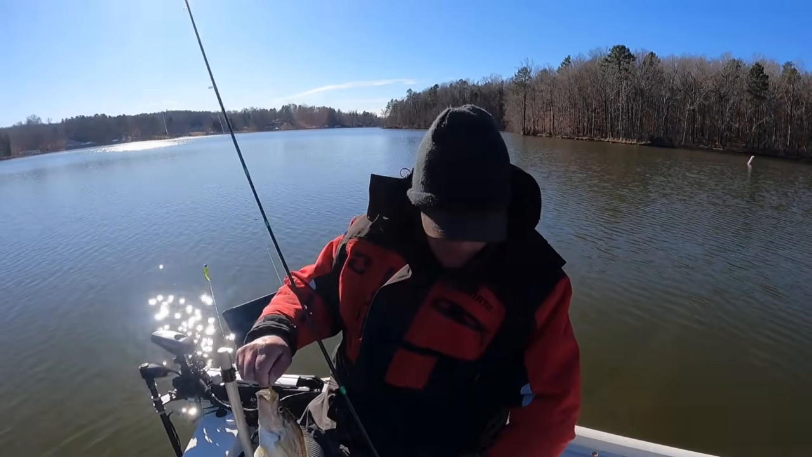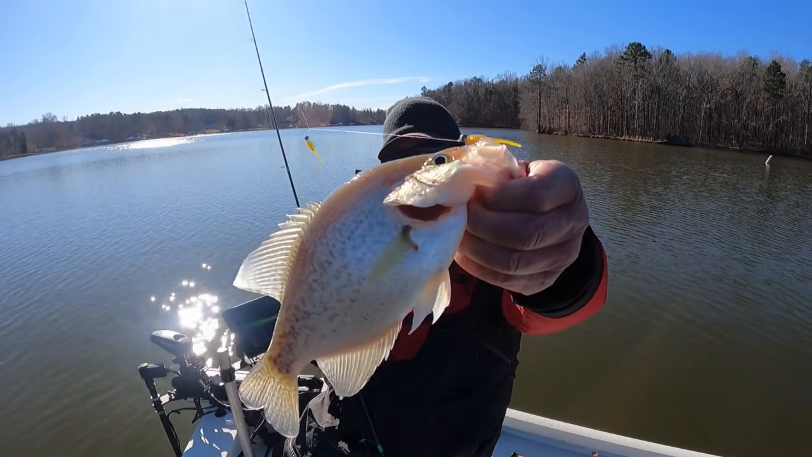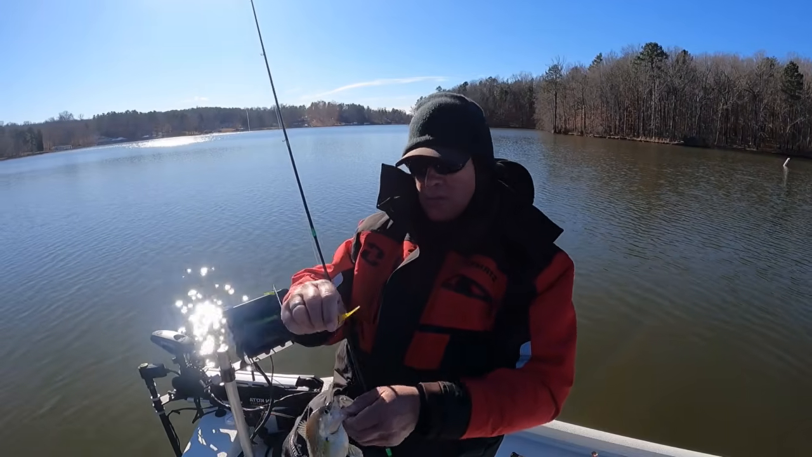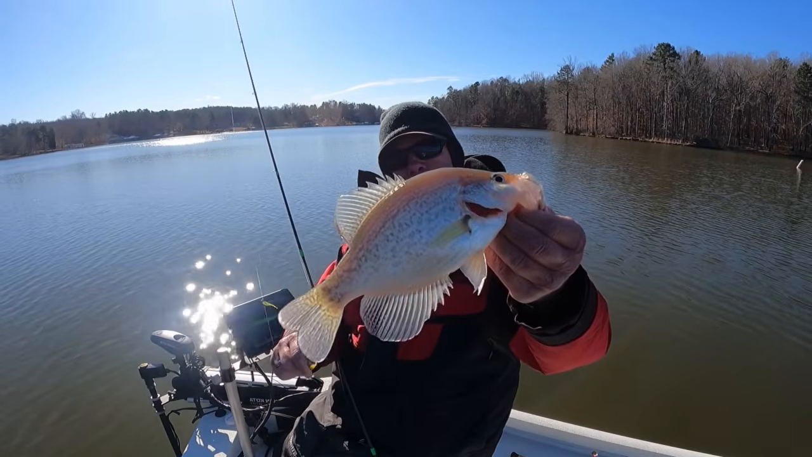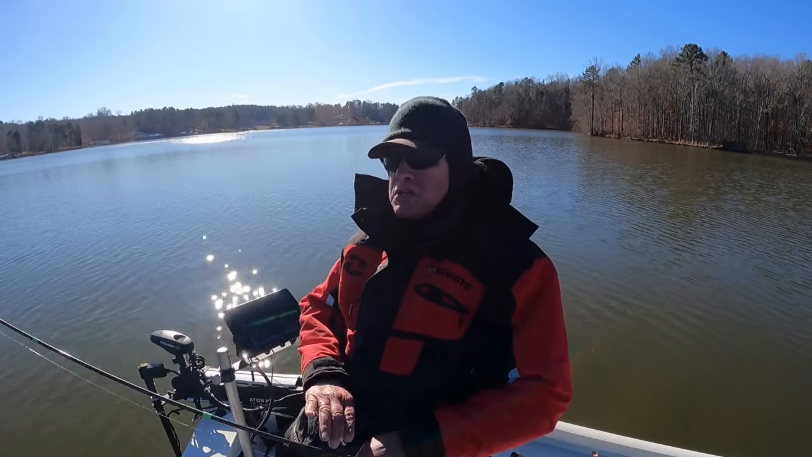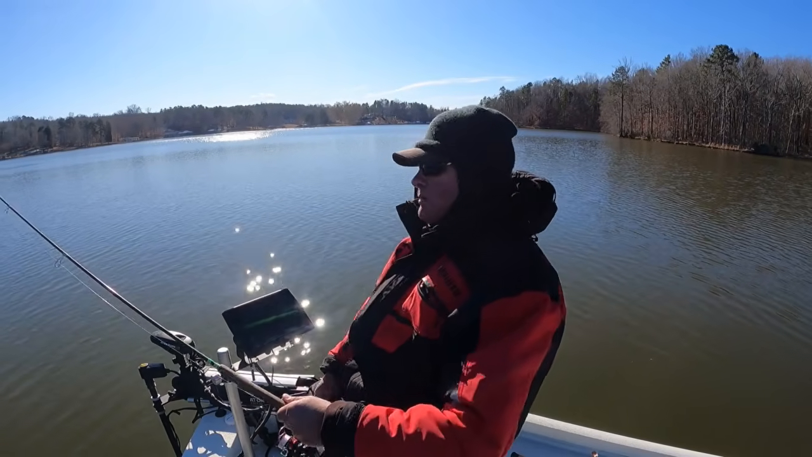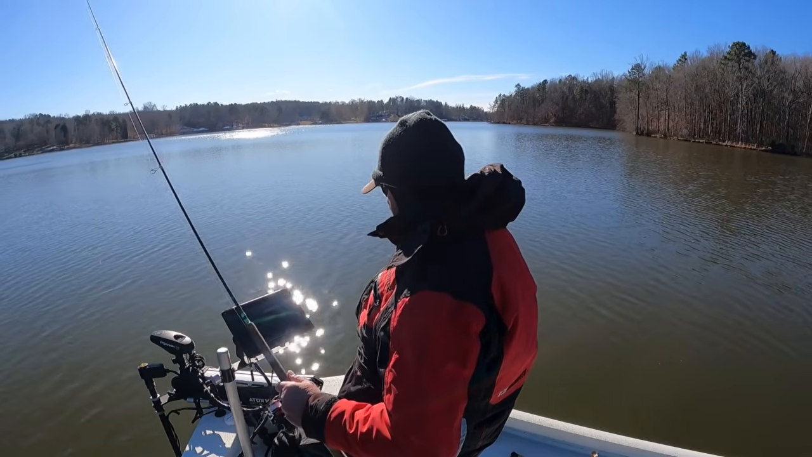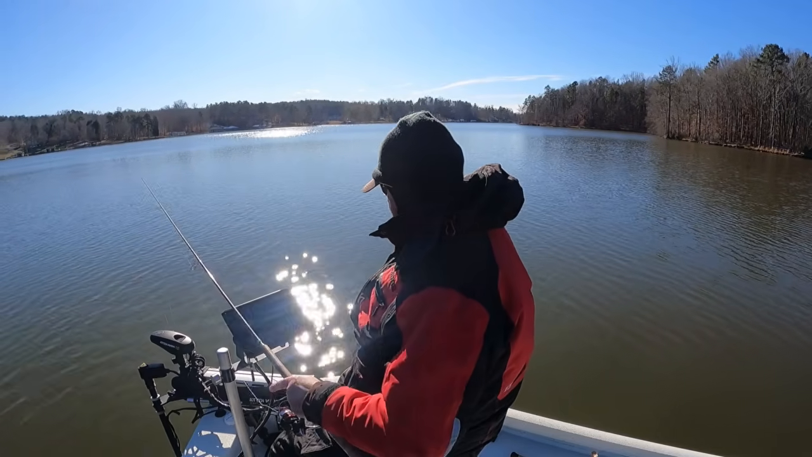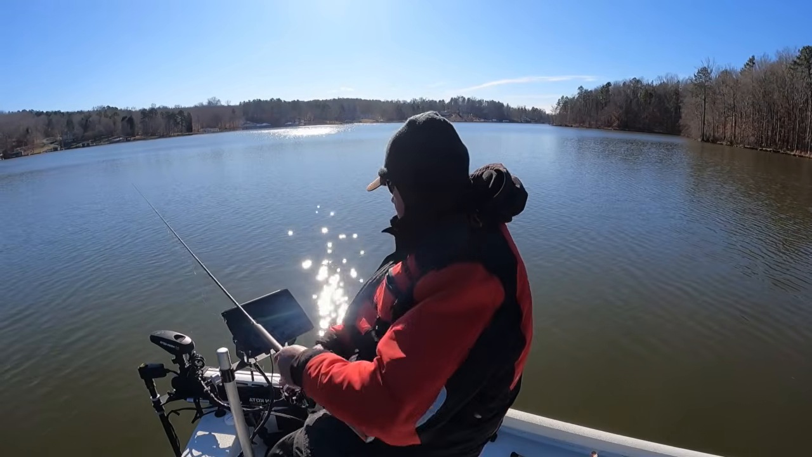Ah, that's what we're looking for. Right there. That double yellow LC Shad Jr. is what he hit. And these fish are hugging right on the bottom. I'm telling you, right on the bottom. About 8 feet of water. Where they at? Right dead on the bottom.